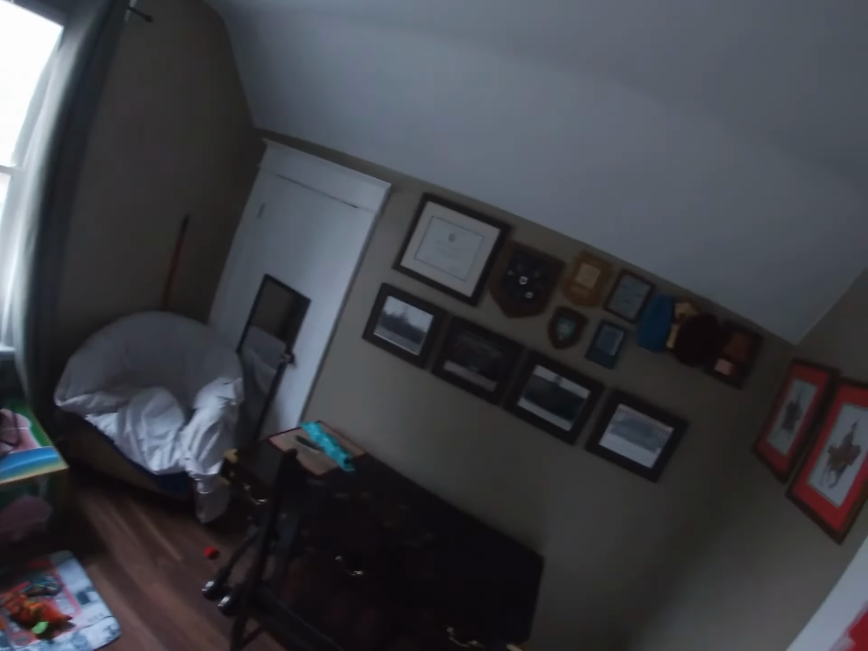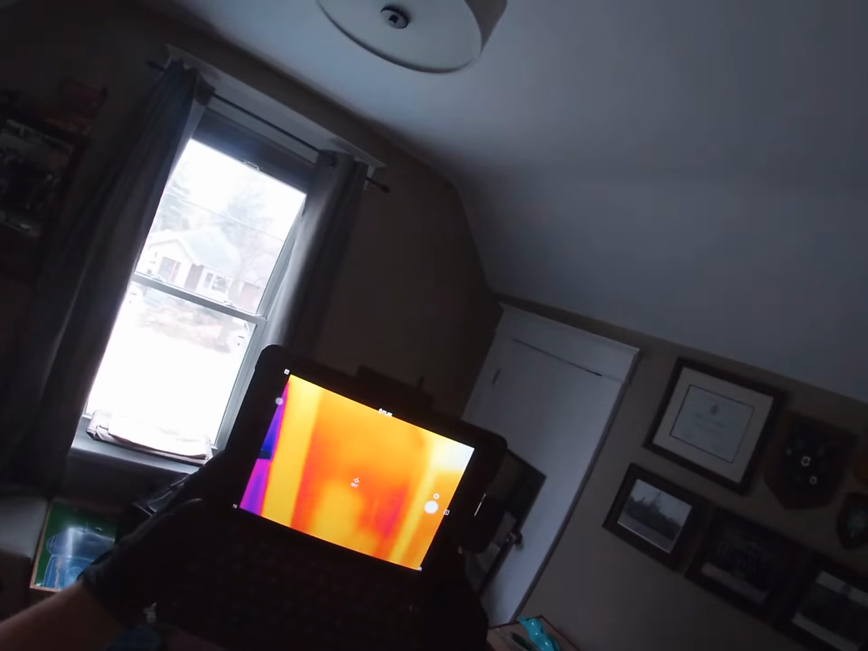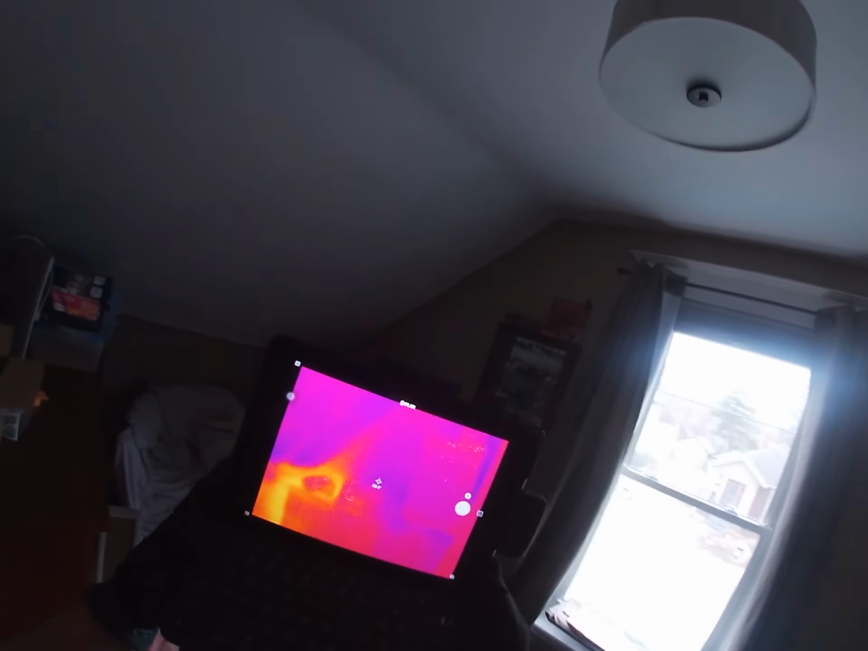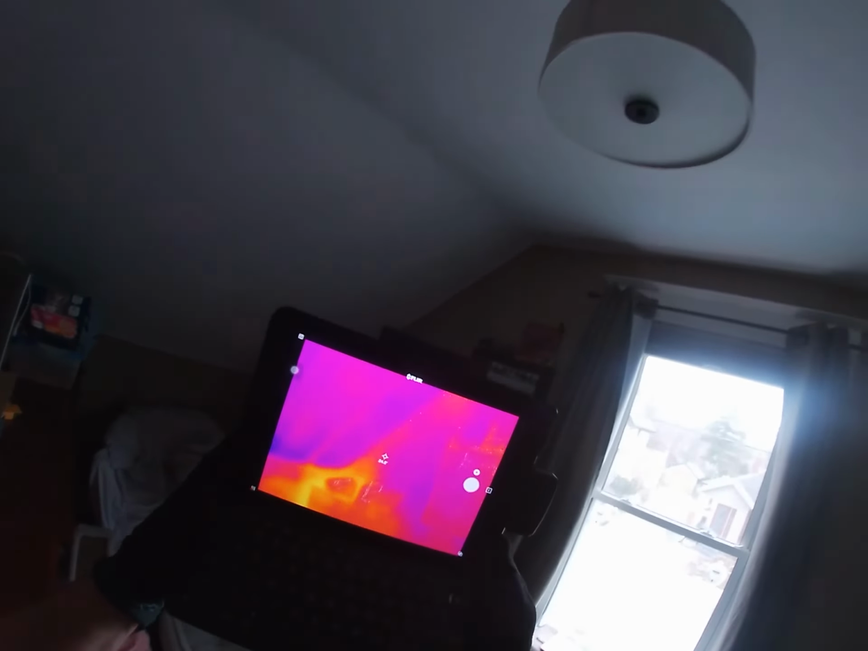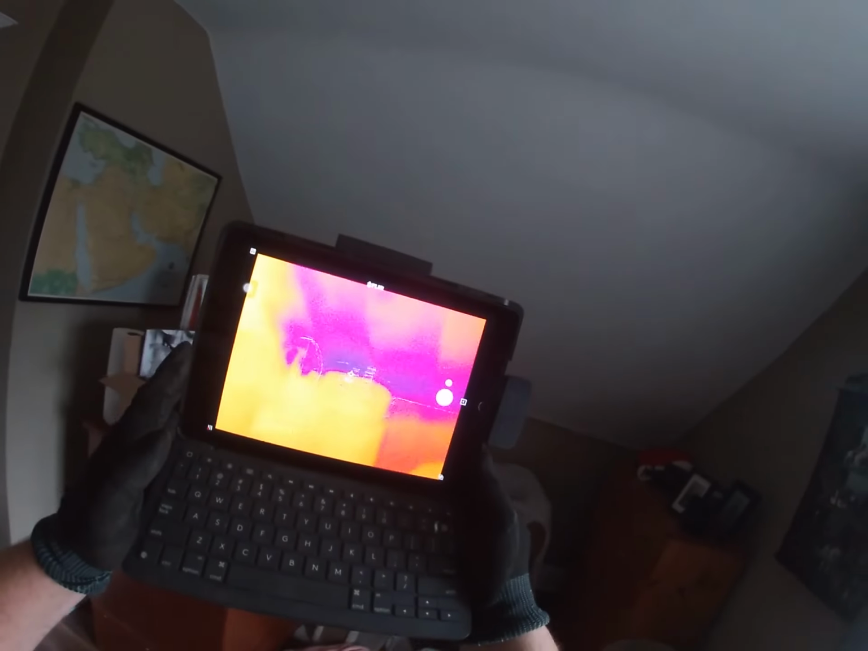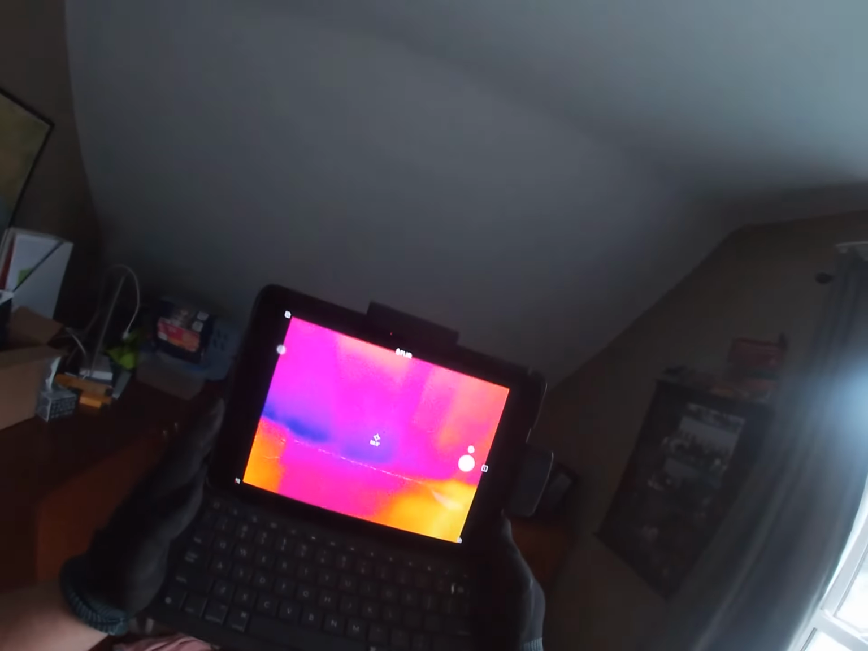Now when I go into here, this is the last room that I'm going to be inspecting. Again, it's more of the same, so we can see that in the walls here, it is a bit of a darker shade, which tells me that it's not perfectly insulated. And then when we look at the cathedral ceiling again, we do have a few blotches all throughout here, and we can see especially down at the edges there, that's where we're seeing a lot of those colder temperatures concentrated. So same thing up here.